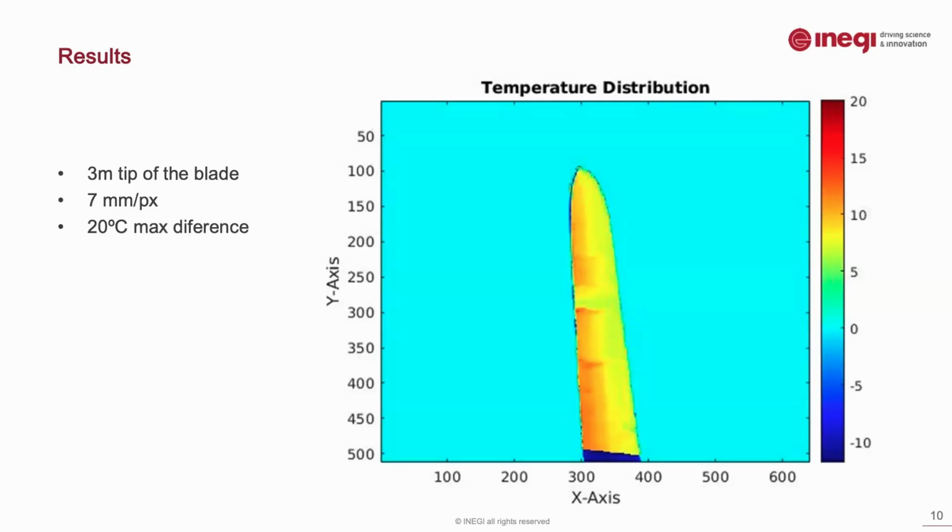Here we also see the 10 degrees difference, but we have some other parts that reach 20 degrees Celsius in this subtraction.